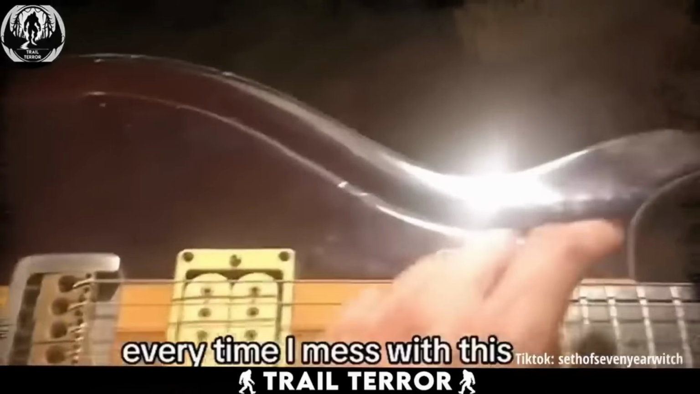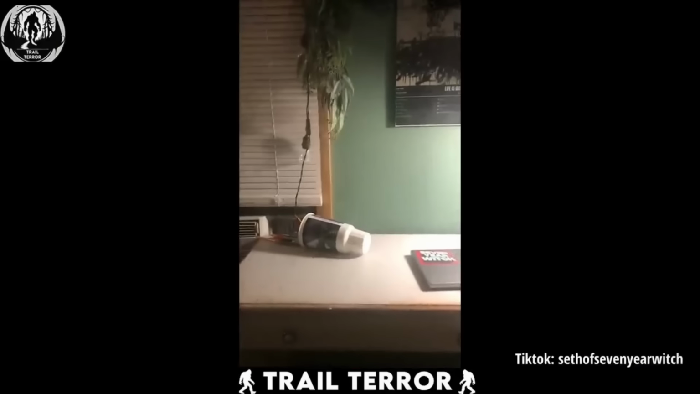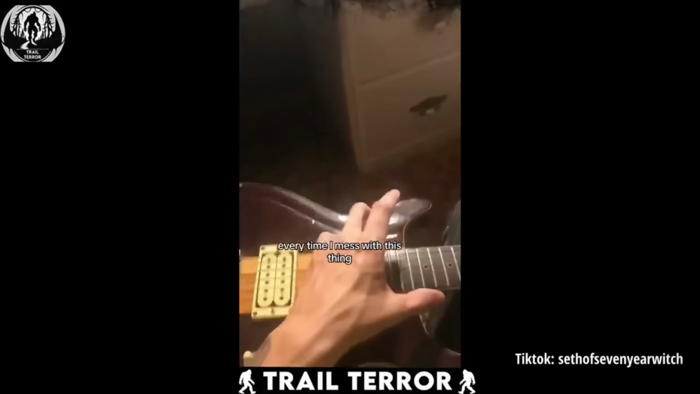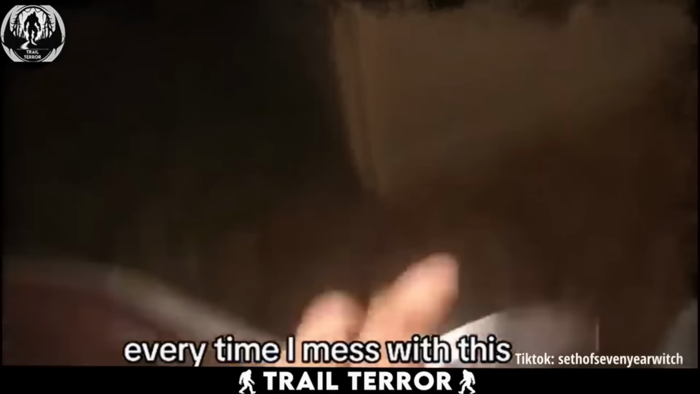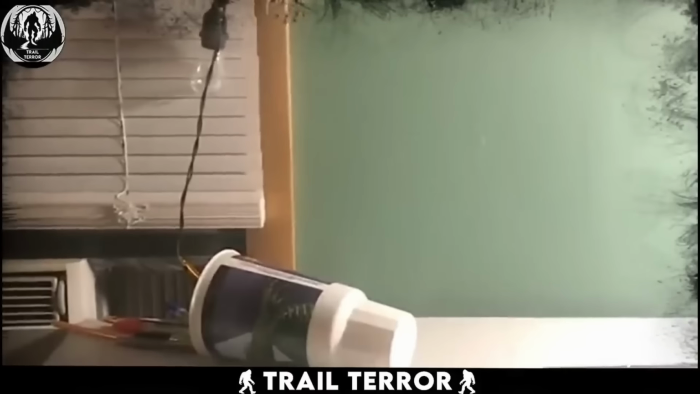And it doesn't stop there. The more he strums, the wilder things get. The flickering turns violent, eventually knocking over a pencil holder on his desk. It's as if something is reacting to the music. Now, what's the deal with this guitar? Is it haunted? Or is there a restless spirit in his house that can't stand the sound of his playing? One thing's for sure, there's something eerie going on with that piece.